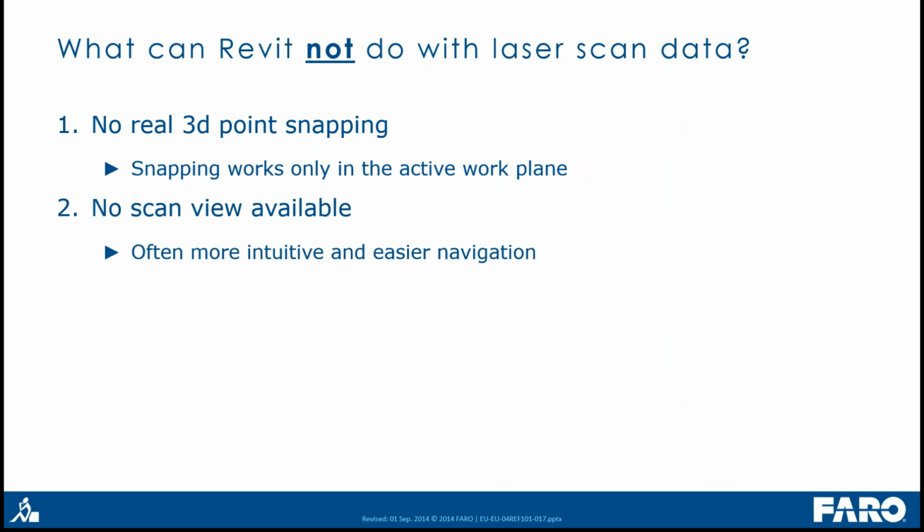I guess you already know the real views or the panoramic views from Scene or from ReCap, and some of you also know our Virtuosurf software that provides these photo-like scan views. In the scan views, you have a pretty good navigation, and it's often more intuitive than the big point cloud. So this is a nice feature, or would be a nice feature, if you could use such views for the modeling process.